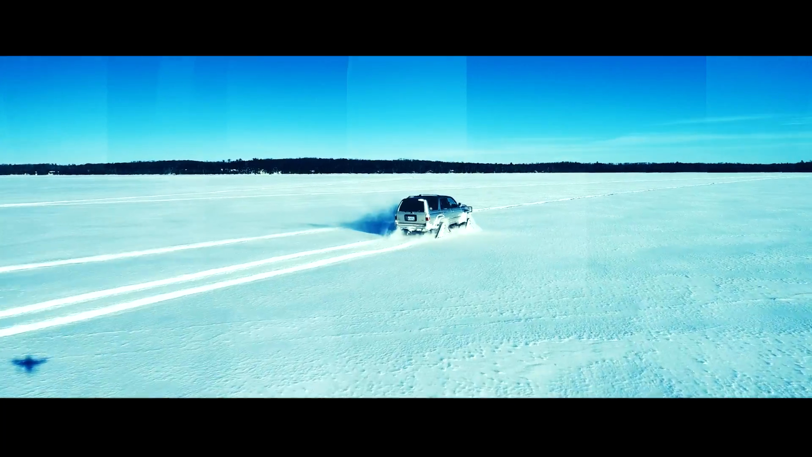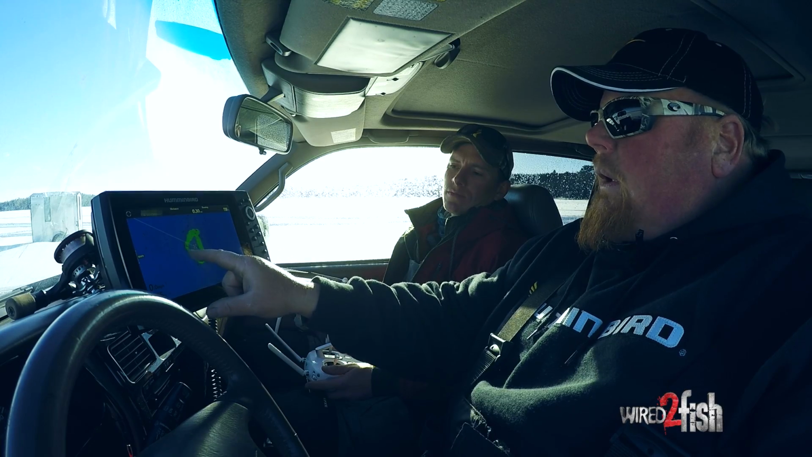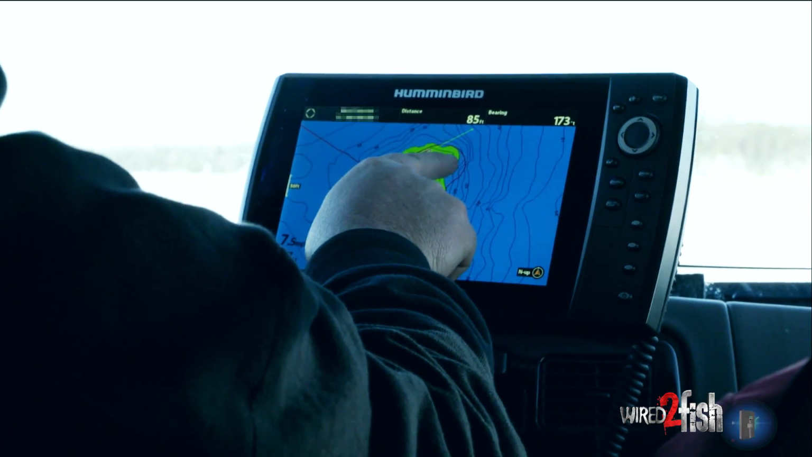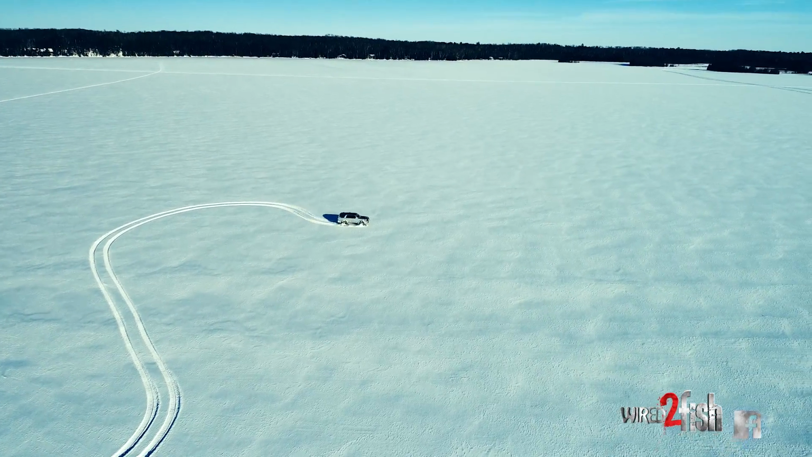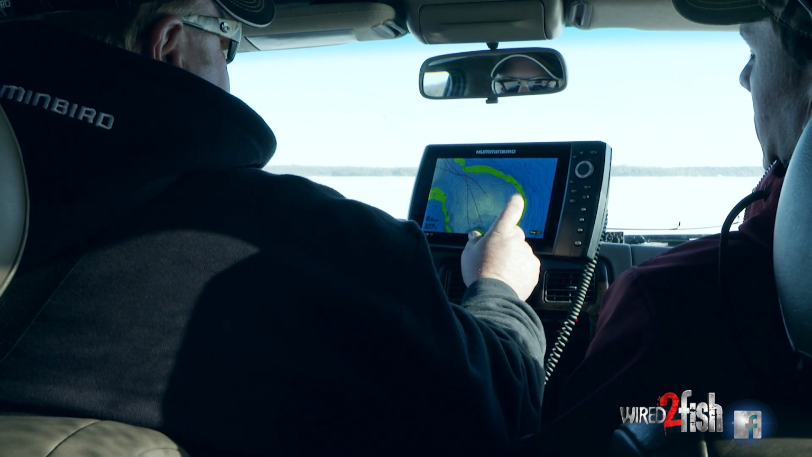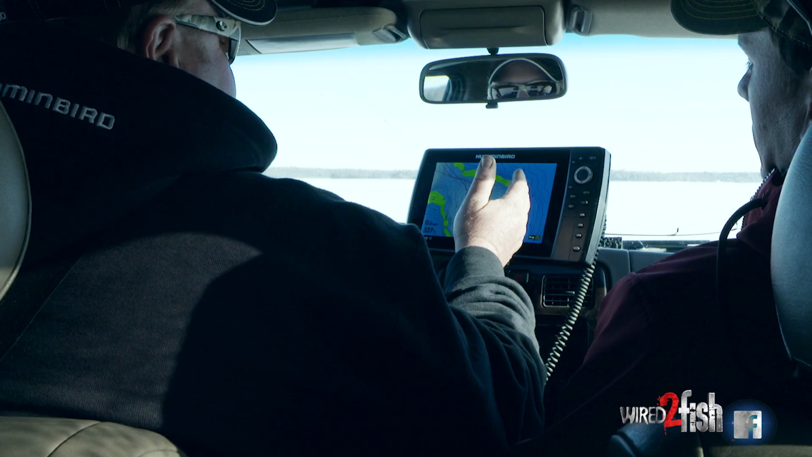This is a piece of structure that's isolated, and what I'm going to do is drive around detailing the drop off of the hump and then go and drill the key points open. So here you can see on the Helix I have the cartography set at 24 feet is the depth I want to fish, plus or minus 2 feet.